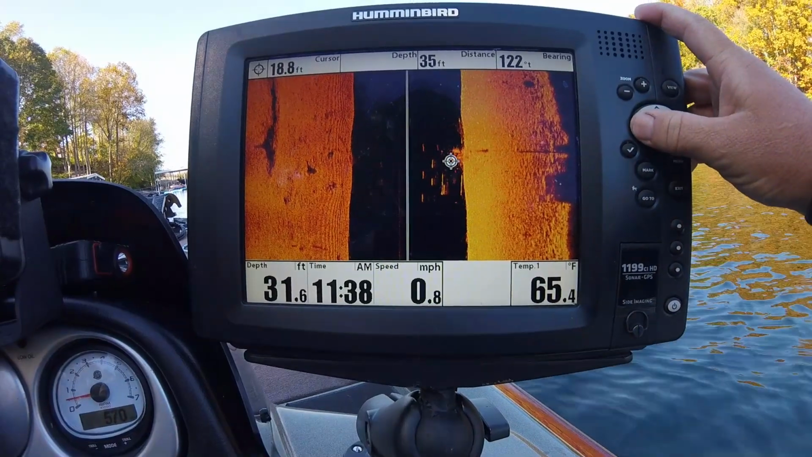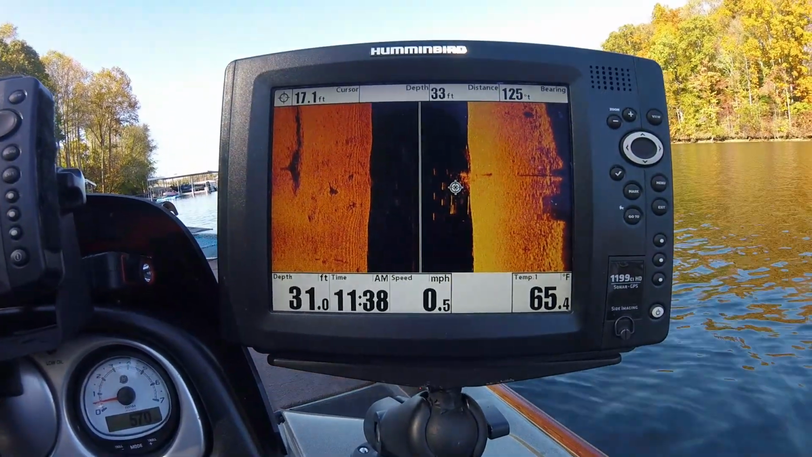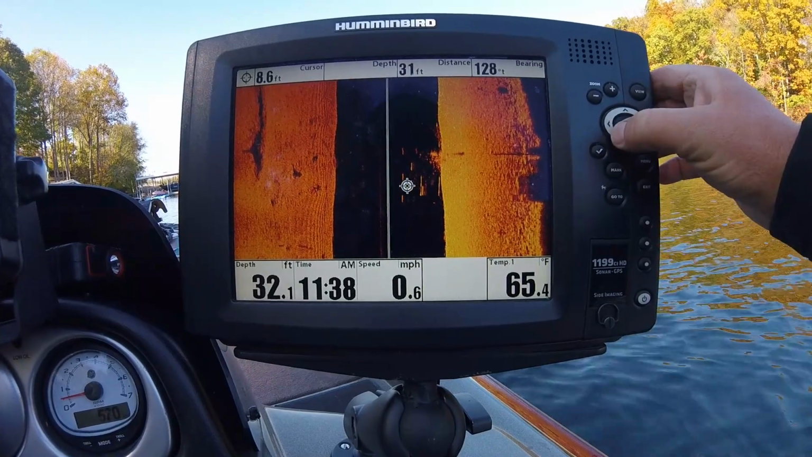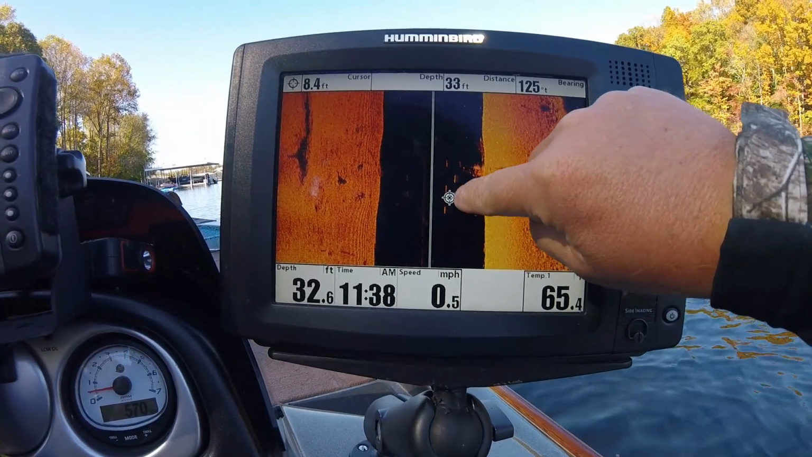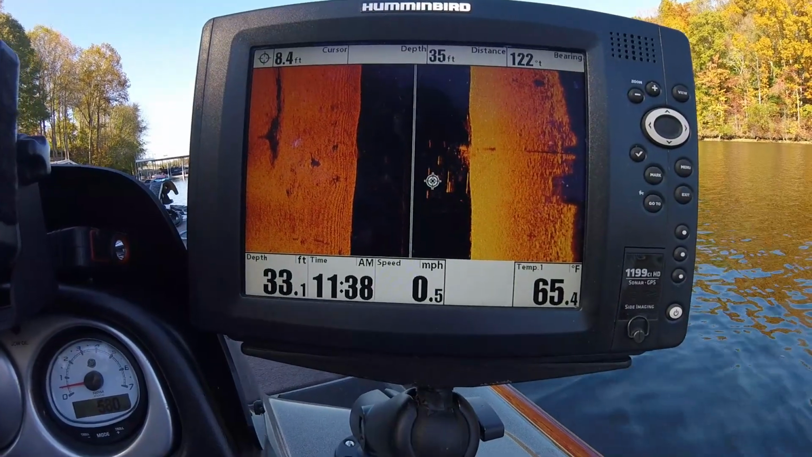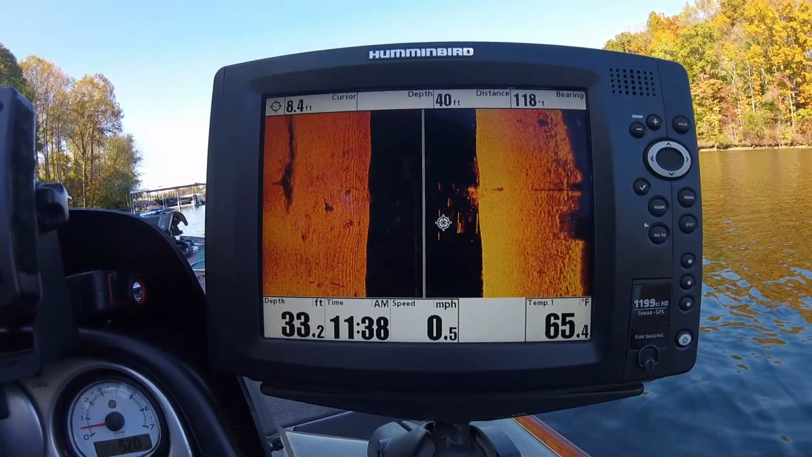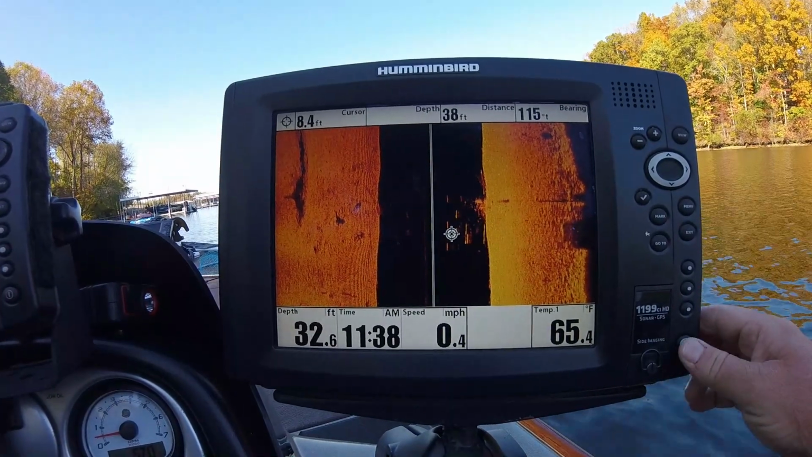These newer units would show it a whole lot better than this 1199 does. But I've got mine dialed in pretty good, and I know how to read them. That's the brush pile there, and this is the boat dock slips that it's showing. I hope that shows up good on the camera. We caught 4 out of that.